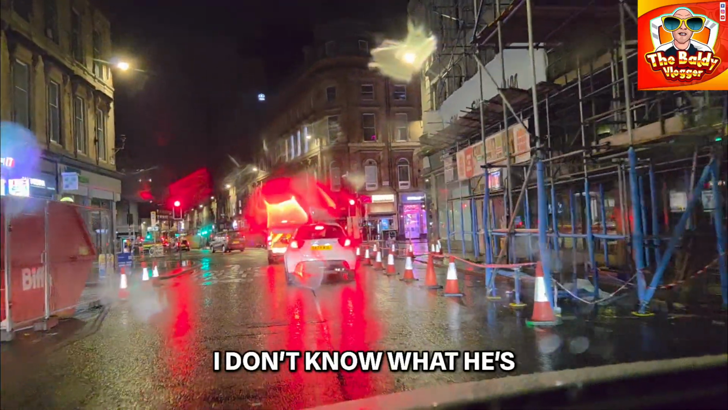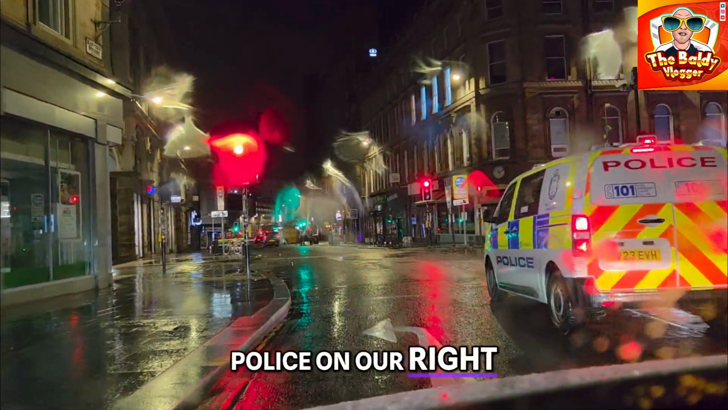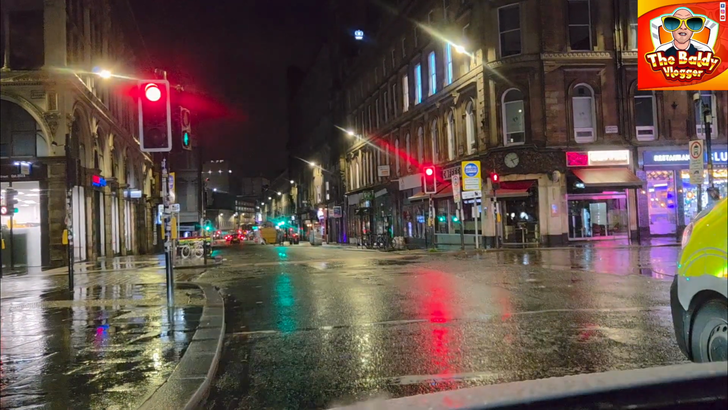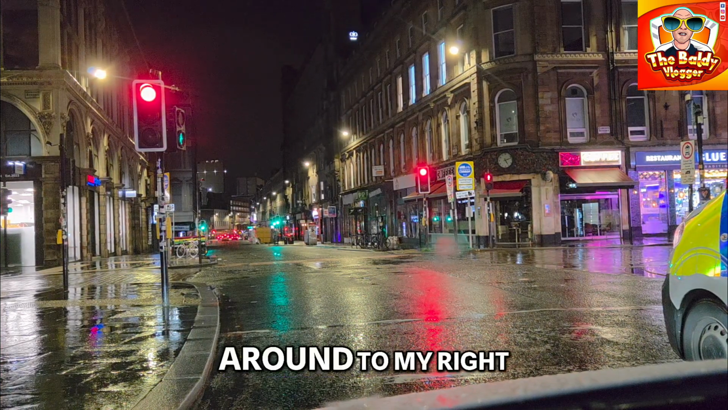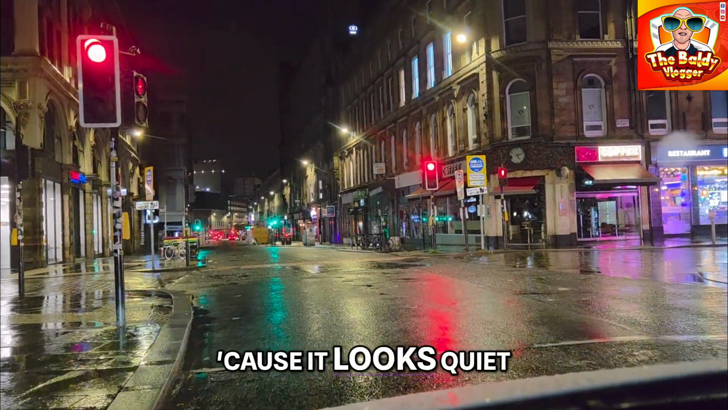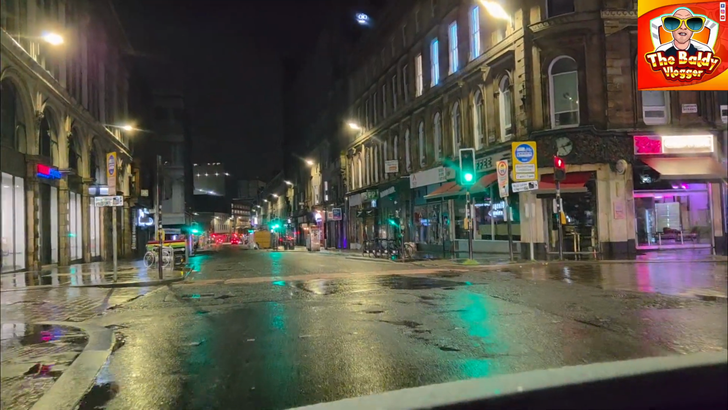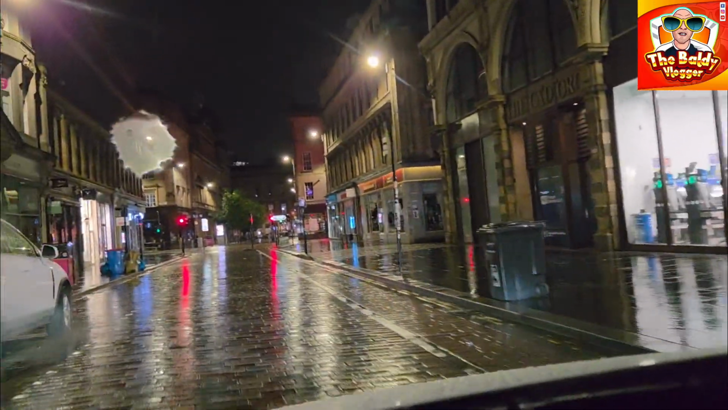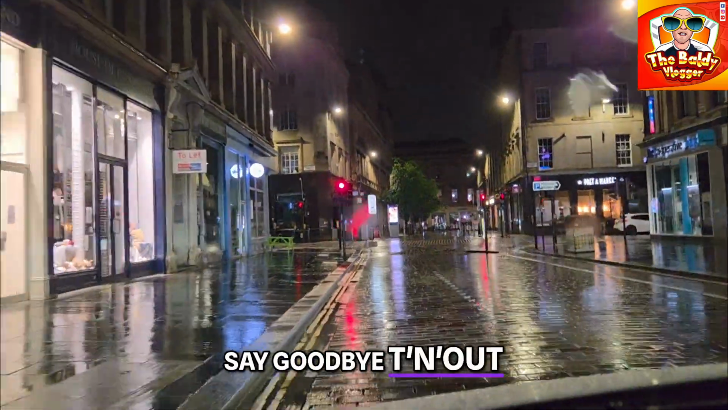What's he doing? I don't know what he's up to. The police on our right. I think I'll go around to my right actually, and I'll stop recording because it looks quiet down there as well. Right, let's pop in here. Gordon Street. Train station behind us.